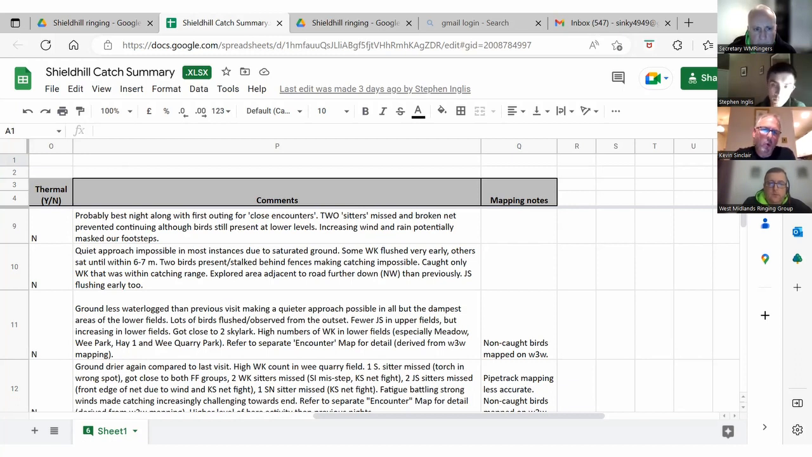So we go with a very long 3-meter handle on our net, and it minimises the amount of walking we need to do up to the bird, so we can net at a reasonable distance, and the ground is pretty wet, pretty squelchy. So again, it helps us not having to walk right up to the birds closely or quickly. So our approach is probably a lot slower than many people would use.